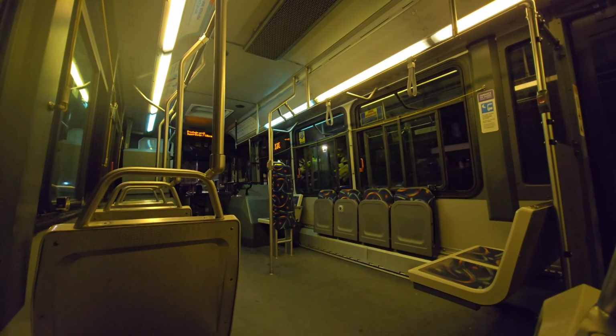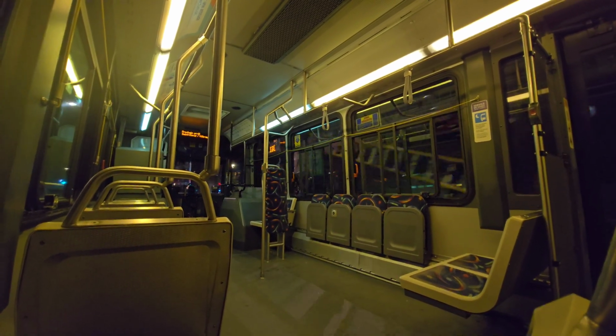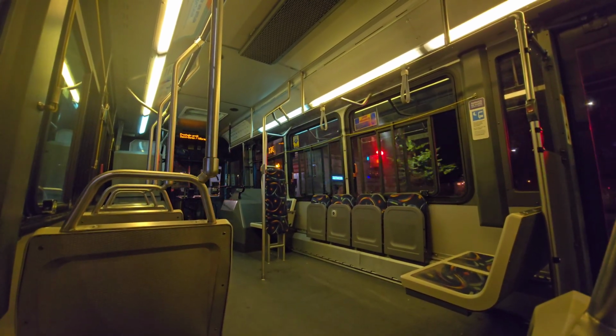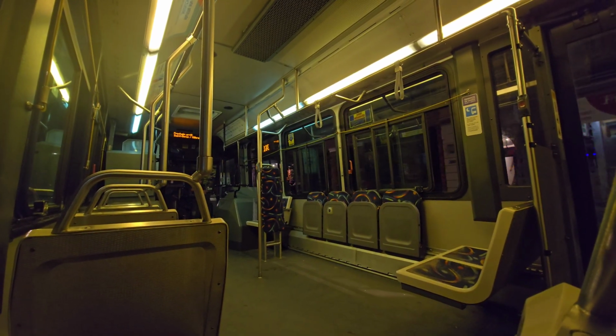So most night buses are actually quite fast. They go quite fast. This one's going slower than usual. I think that's maybe because the Metro's still in service, I don't know. By the way, we're the only passengers on this bus right now, so looks like somebody's getting on.